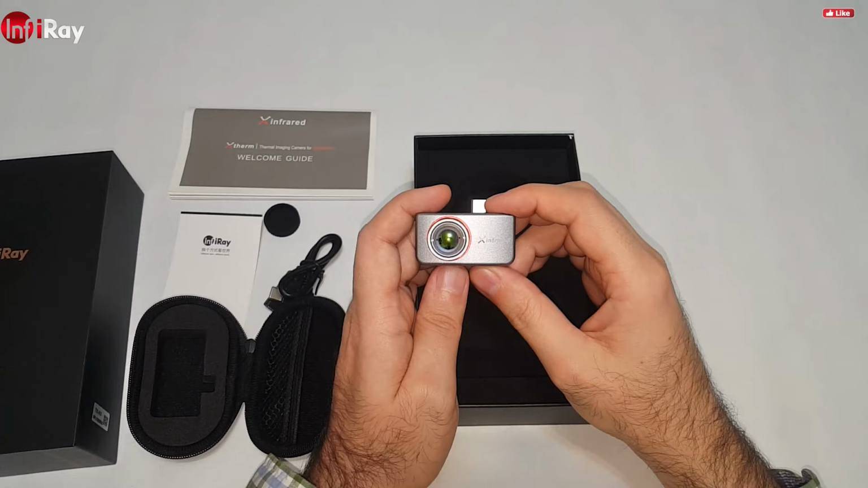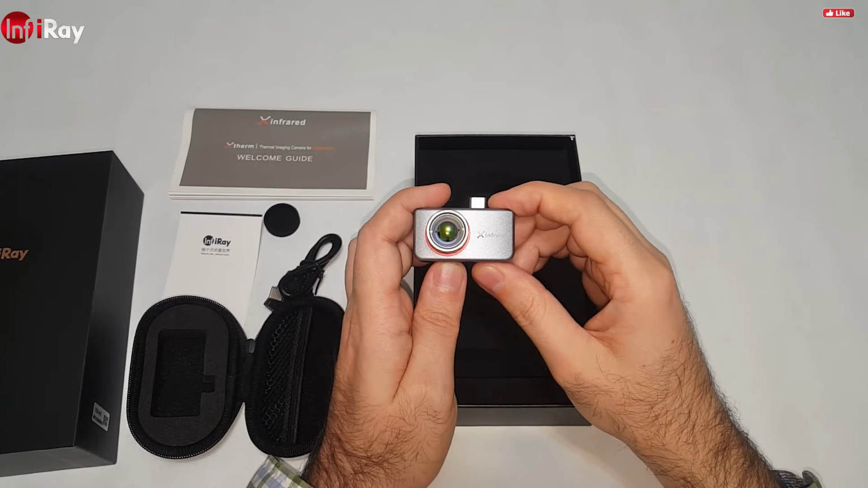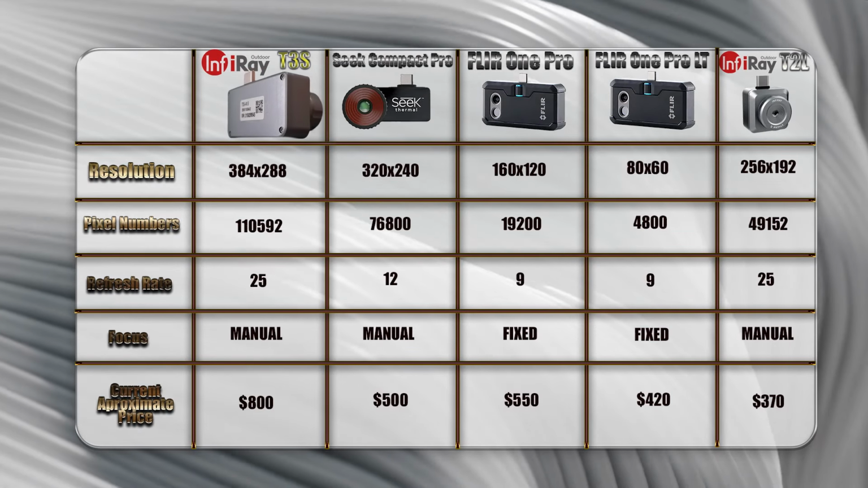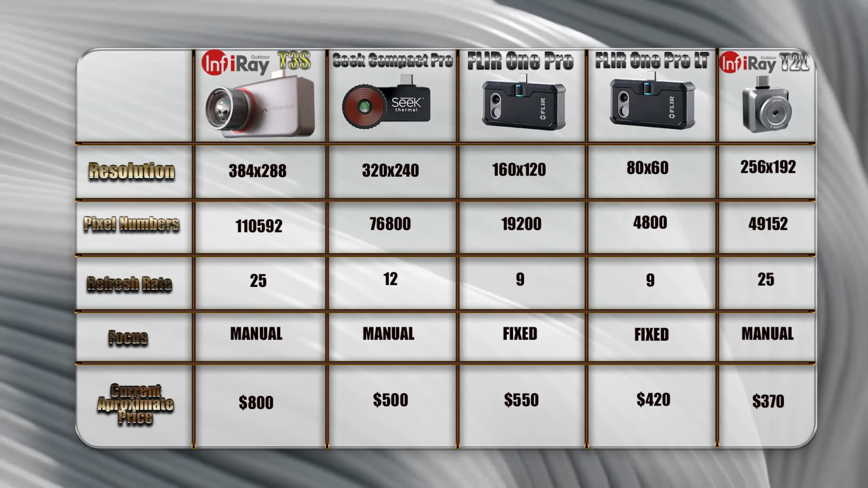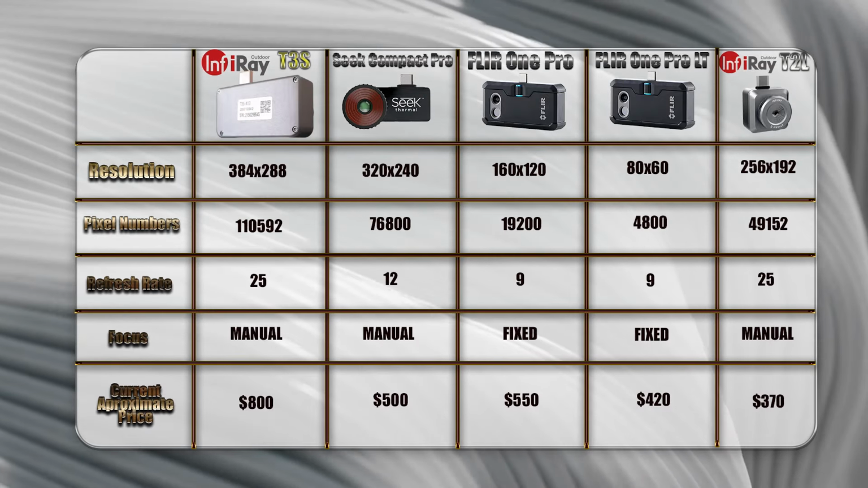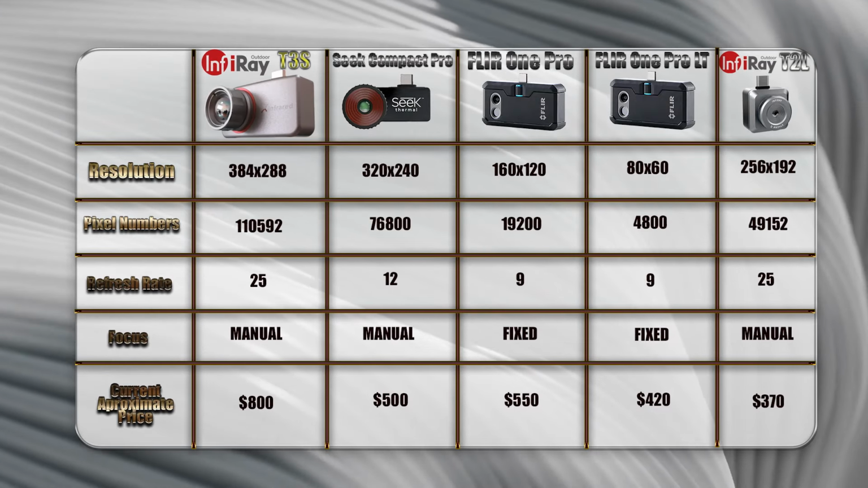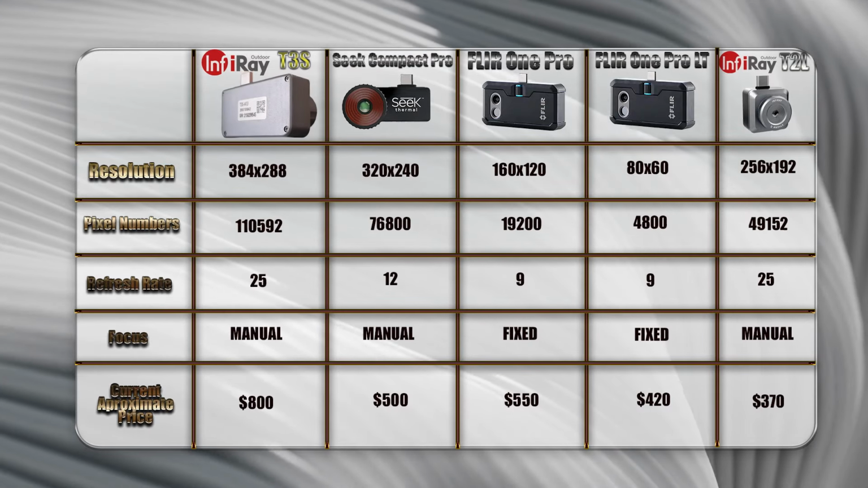And here's a small comparison chart to see where this model stands among other models of other brands. Let's have a look at it. As you can see in this chart, the T3S is standing out among the well-known brands like FLIR and Seek, and even surpassing them. Every InfiRay camera has a minimum 25 Hz refresh rate, while FLIR and Seek lag behind with their low refresh rates, which can be annoying.